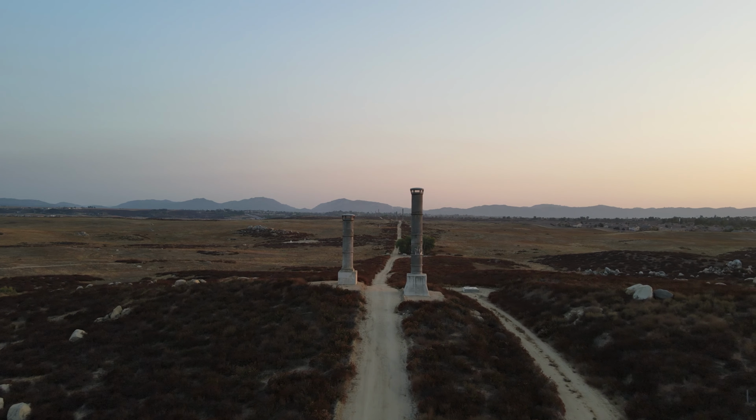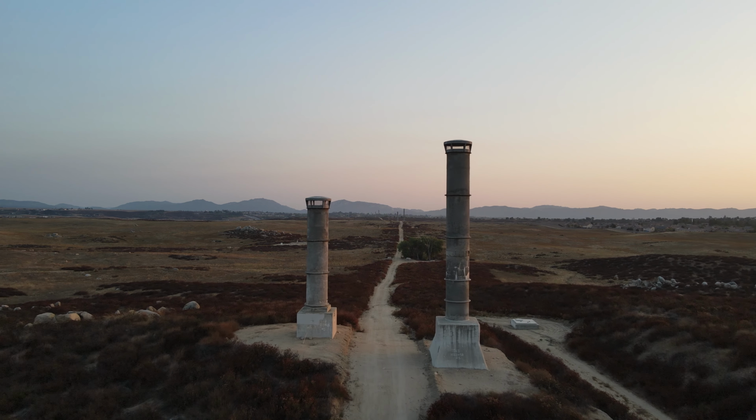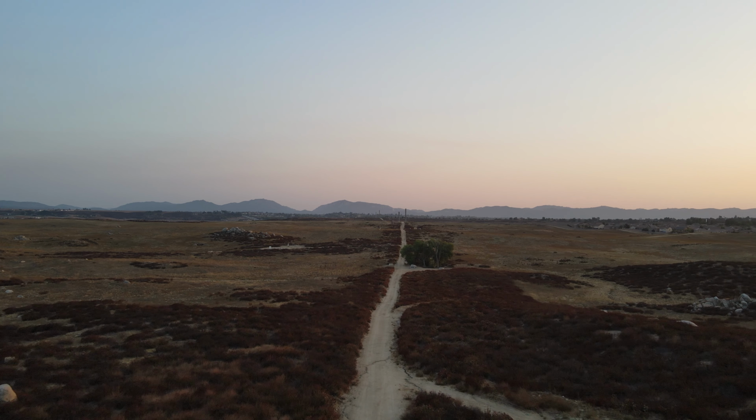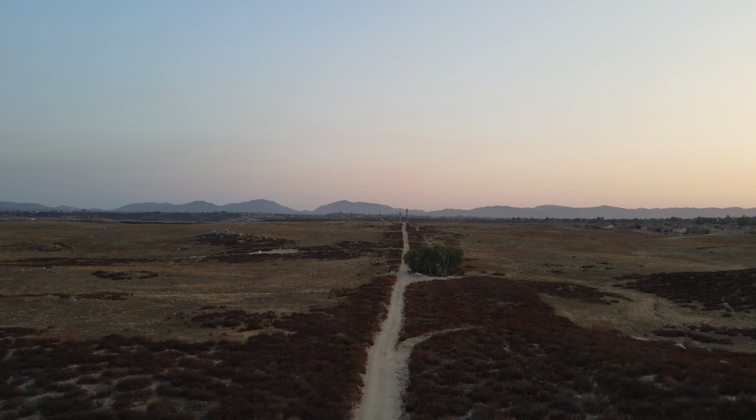So I think what the next step is to hike out towards the nature preserve. Probably not onto the nature preserve, but towards it, and set up a cam out there for 3-4 days. So I might do that today.